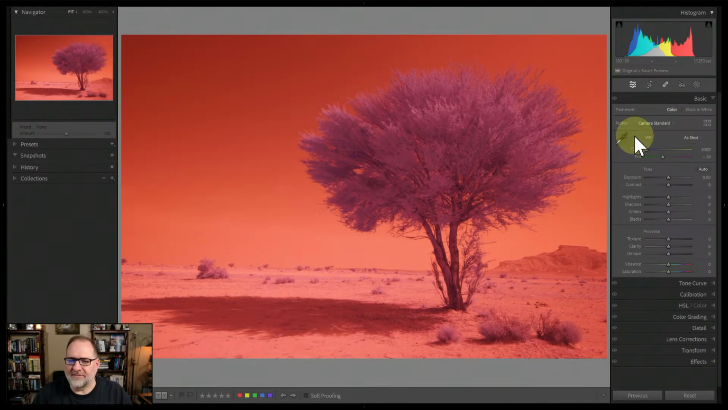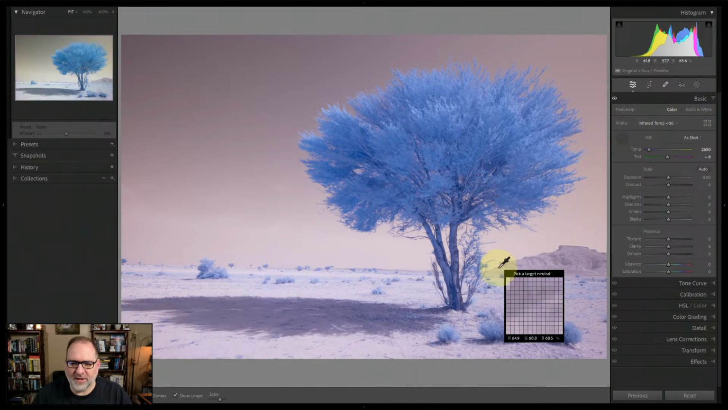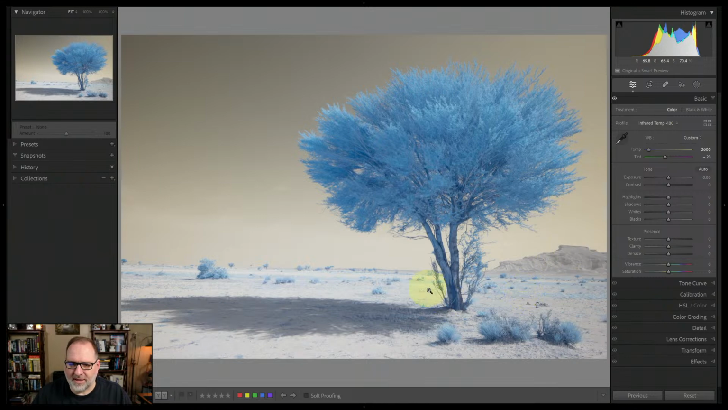So for example, if I was to start to edit this image, the first thing that I would want to do is set a profile. So let me set the profile to infrared temp -100 so I can get a white balance. We've got lots of potential subjects here, the ground, this granite in the background. So we could try some different things to see what works well. Those are pretty close. Let me go with the granite in the background.